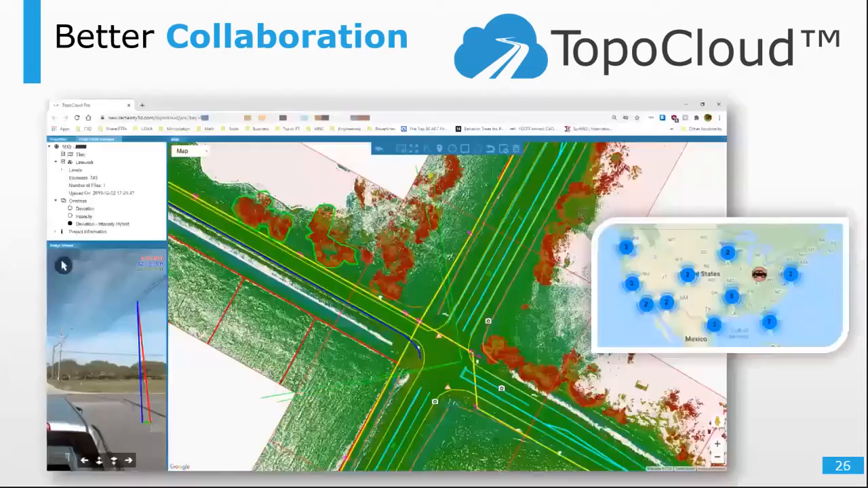Let's take a look at this. So working together via a web URL means no software installs required. All data projects are displayed on an interactive map seen on the far right. And with a web project open, seen in the middle, you'll have the 2D line work, control locations, project information, aerial overlays.